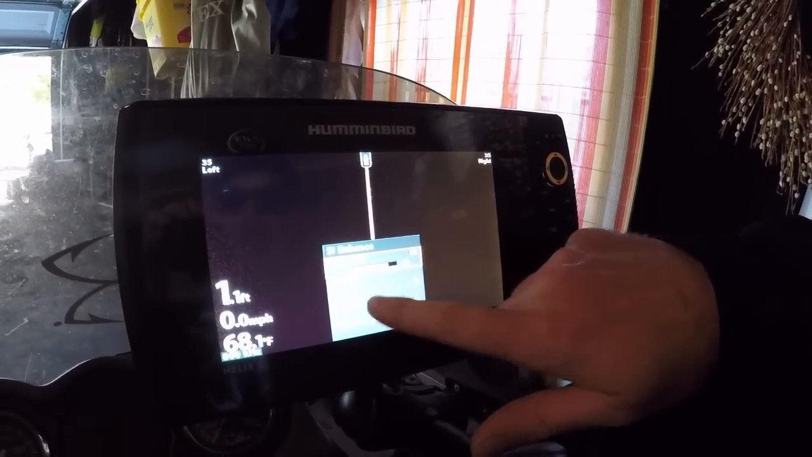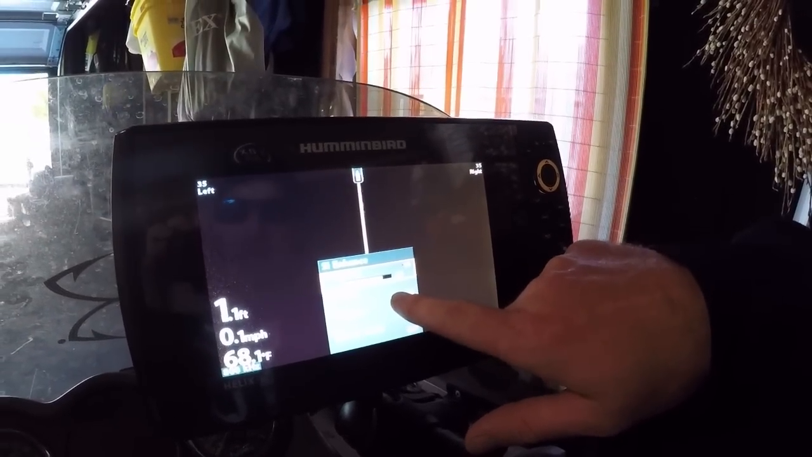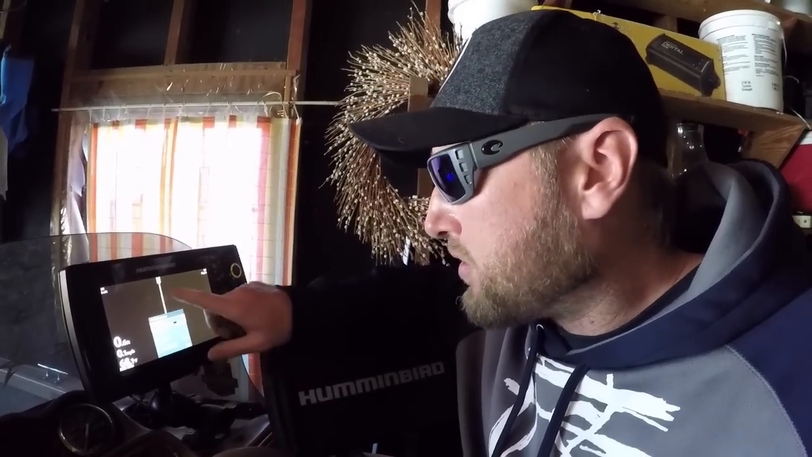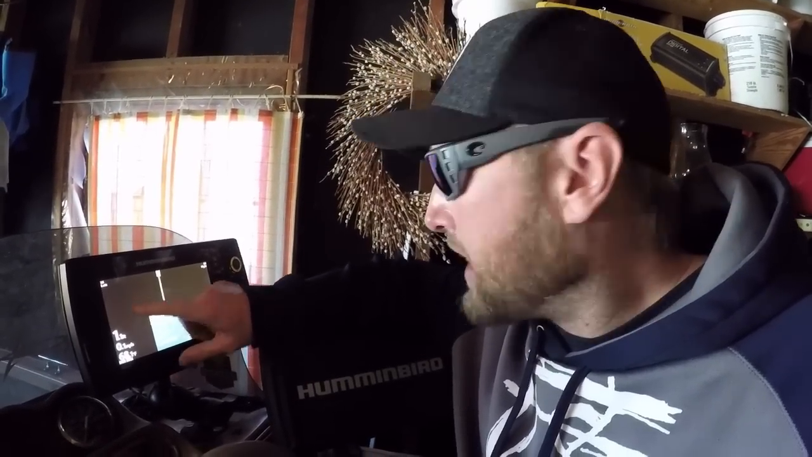Sensitivity, 16. Contrast, 10. A lot of times I will up that to 12. It gives you a little better picture. The best thing you guys can do is drive over a piece of structure you know is there, whether it be dock pilings or a laydown. What you want to do is then cursor over and hit that plus button.